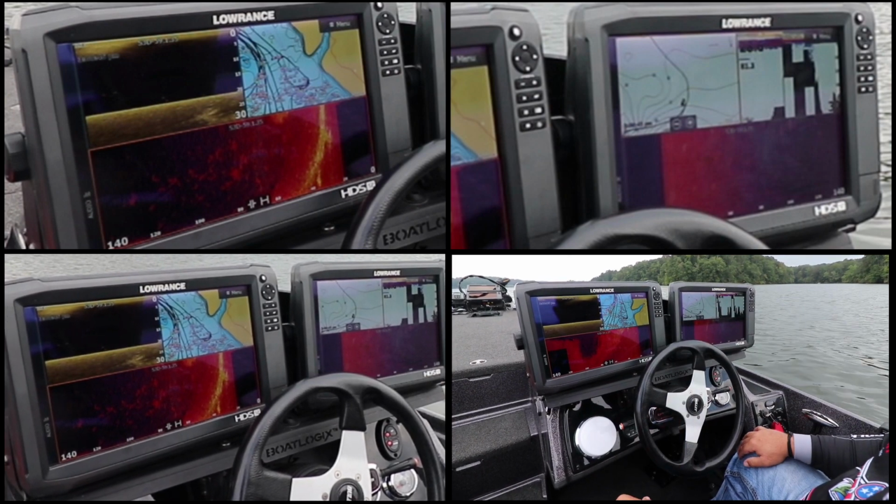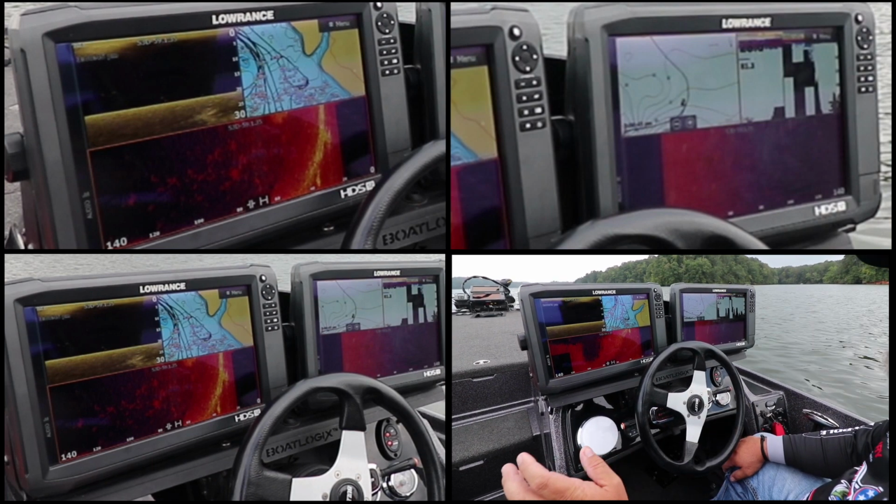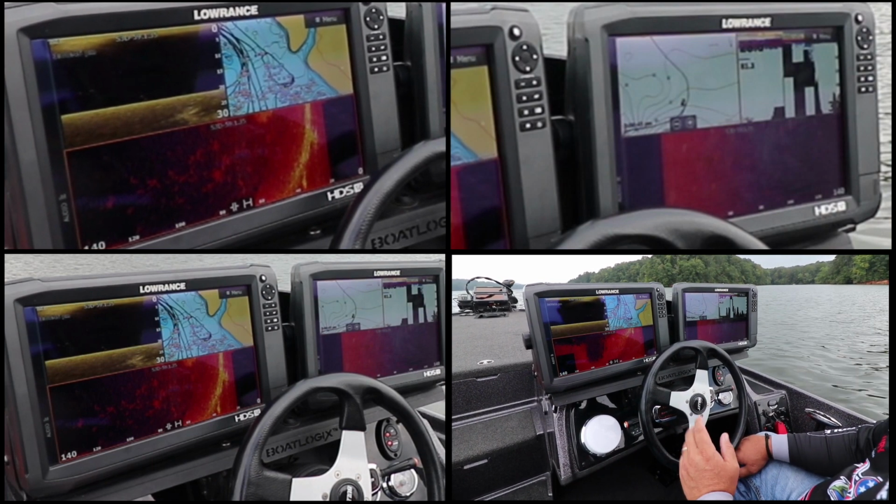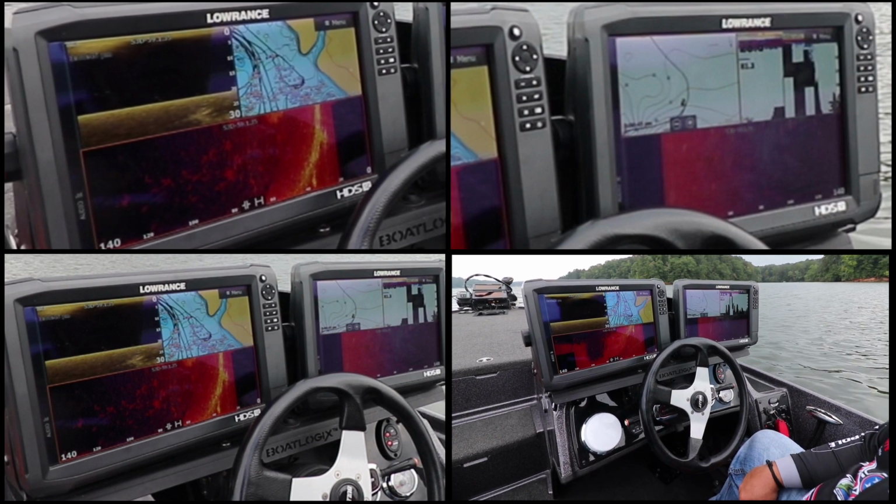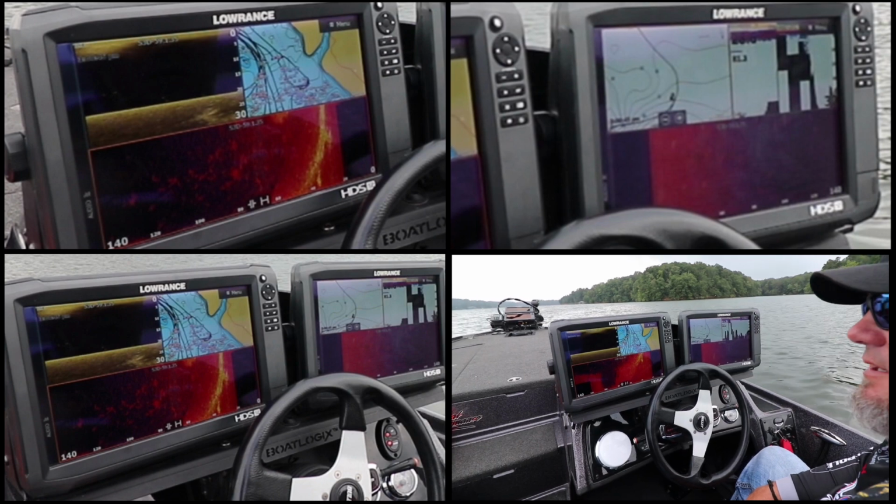This is the presentation that I use almost everywhere I go, whether I'm fishing grass, creeks, ledges, river, whatever I'm fishing. This is the setup I prefer. It's been good to me. It lets me find a bait and also find a fish, get more fish into the weigh-in.